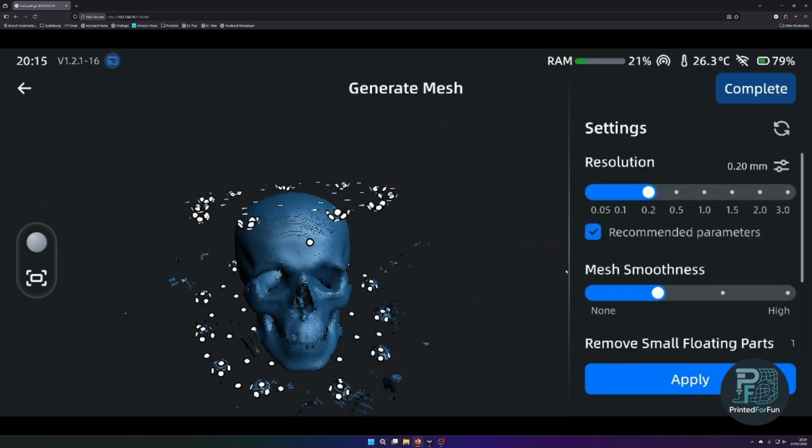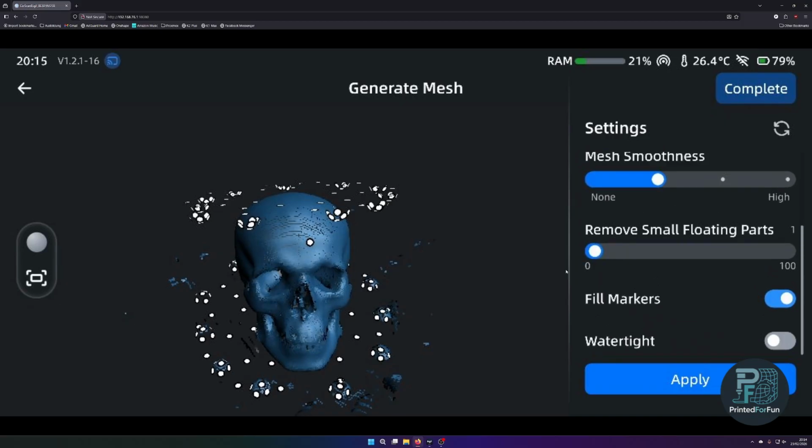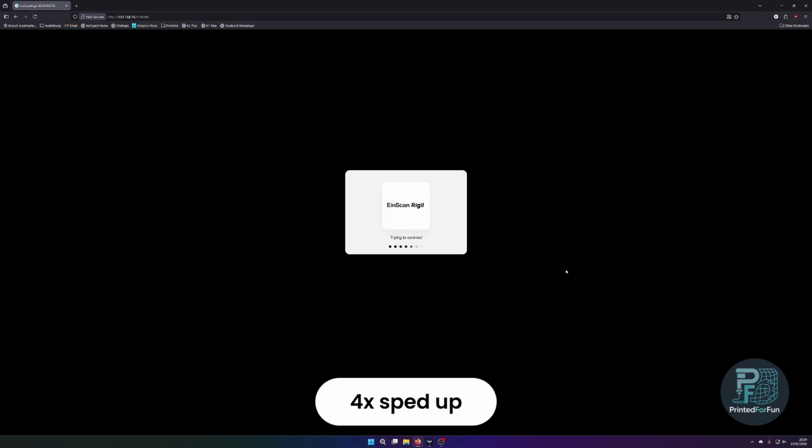For meshing, I will again use my default settings, and I will remove small floating parts because I have some around the skull here, and with the removal it will just delete all of them.